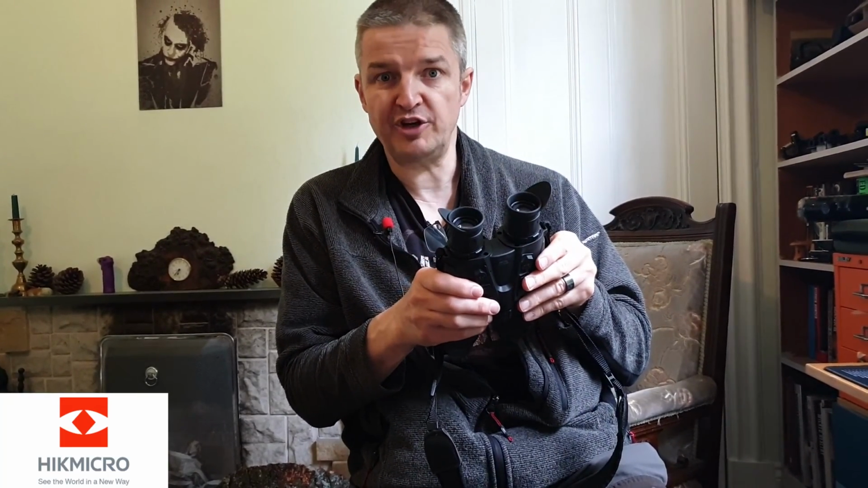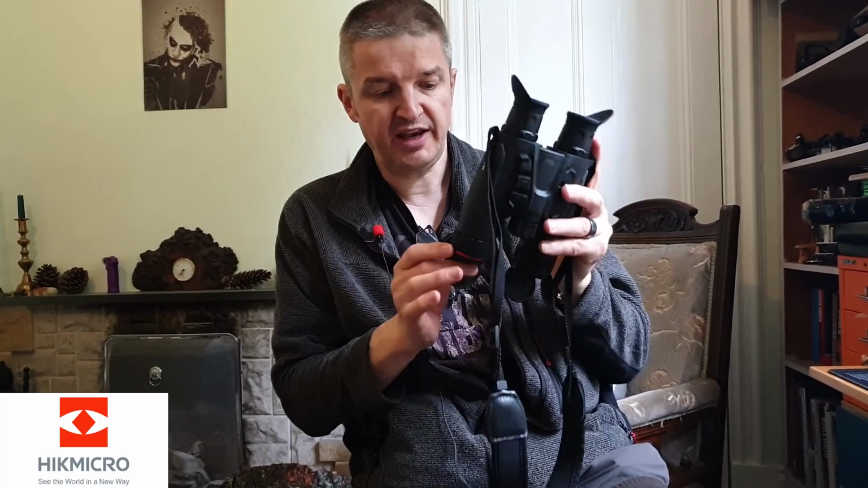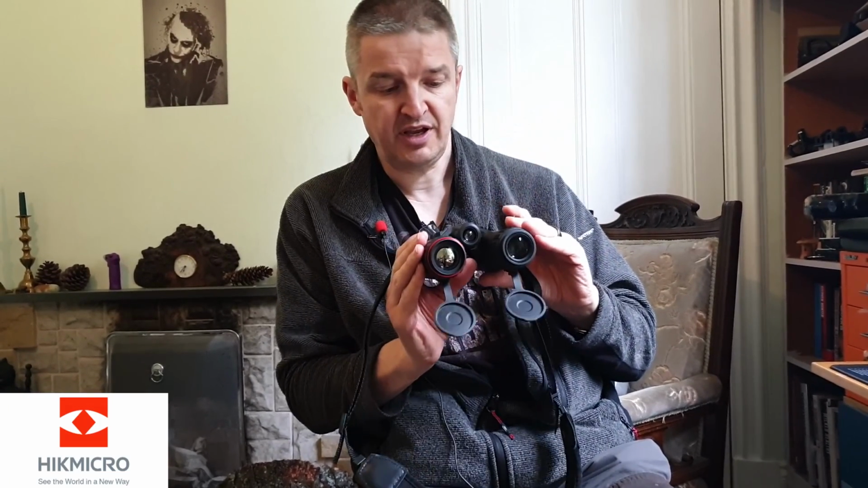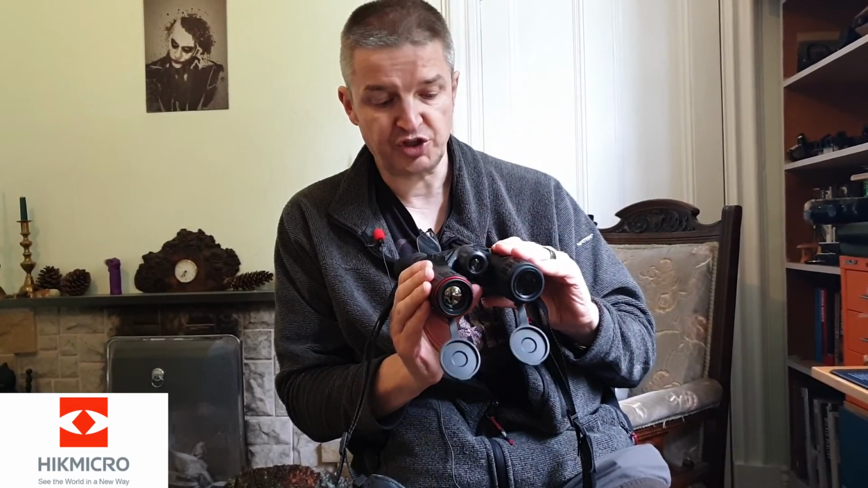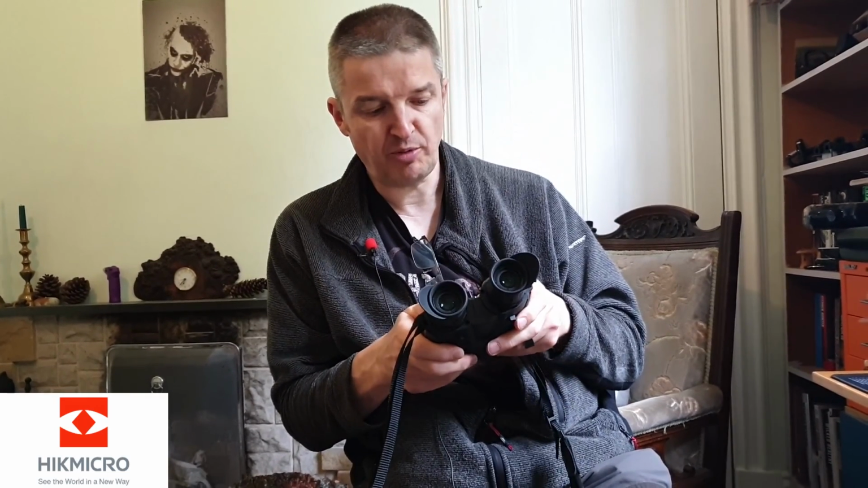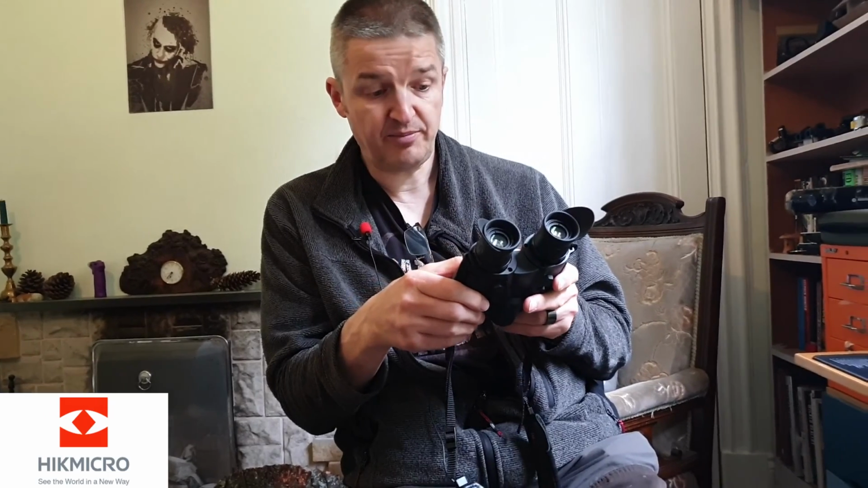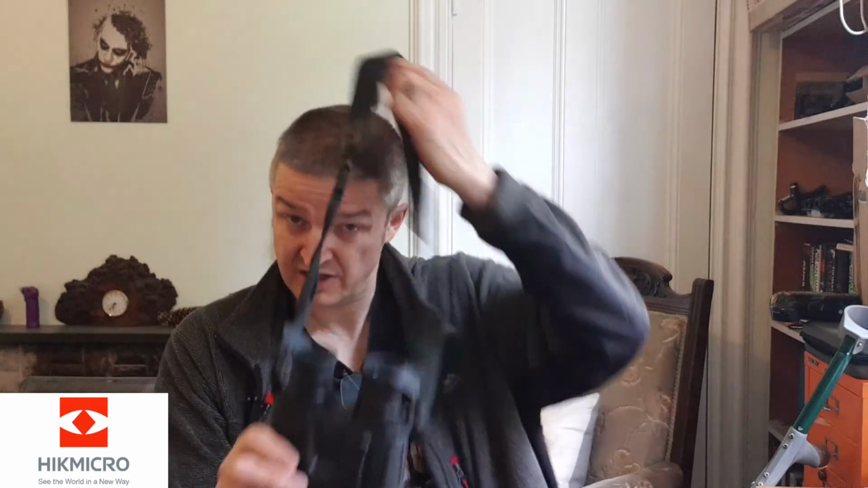But average, normal, able-bodied people are going to love these. So you've got individual eyepiece focus, individual objective lens focus, all the usual functions in the menu. They feel robust, they feel semi-rubberized, this sort of hard plastic coating. Anything you need to adjust is rubberized. Yeah, they're brilliant. Oh, download ports underneath here for USB-C. Overall, fantastic pair of binoculars.